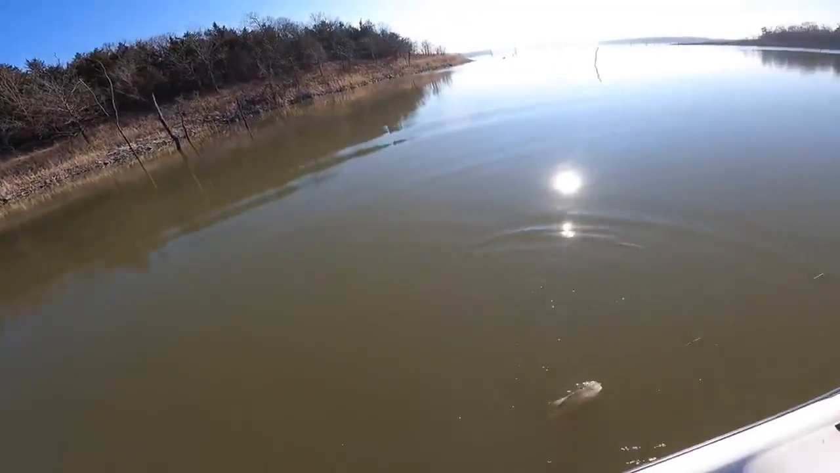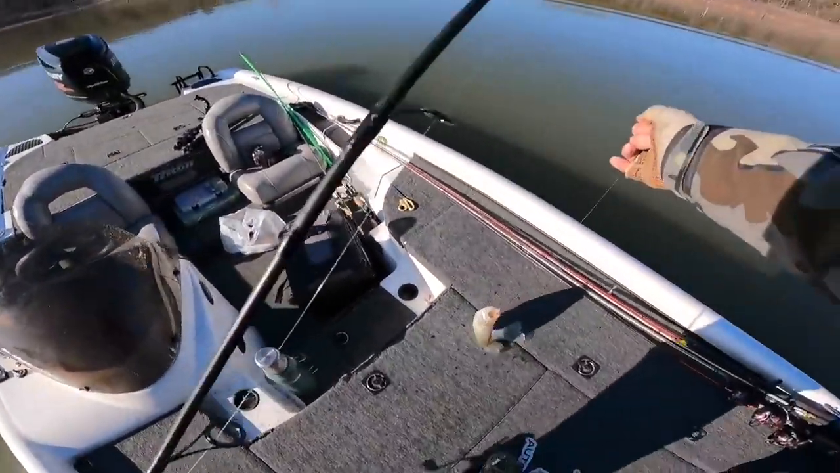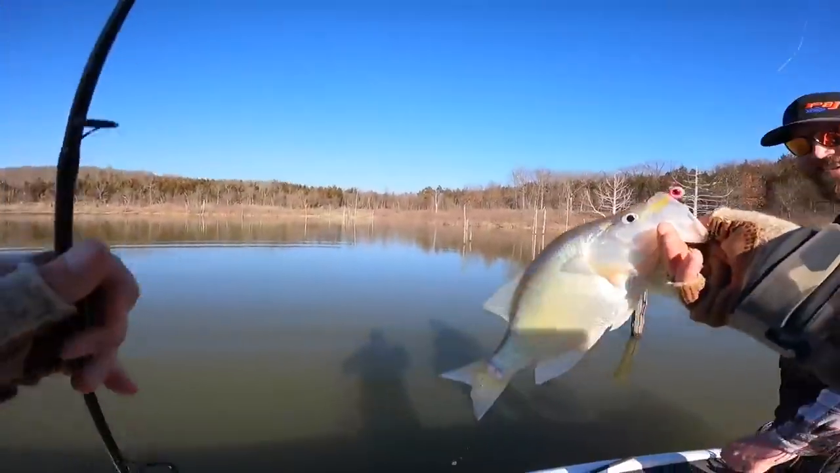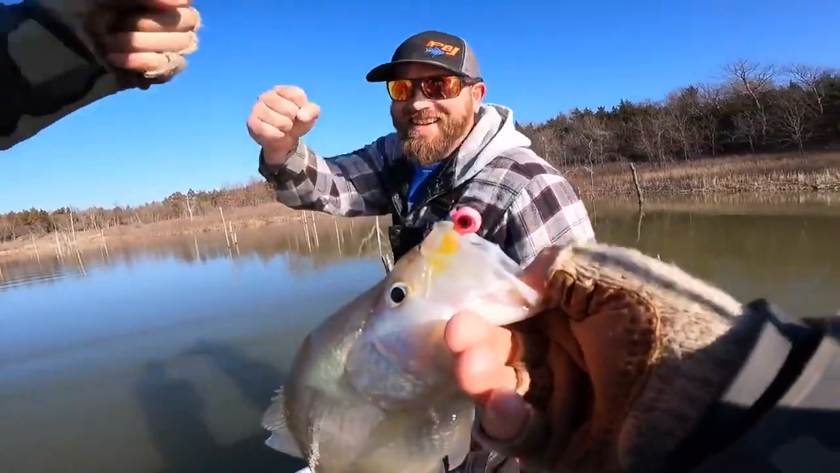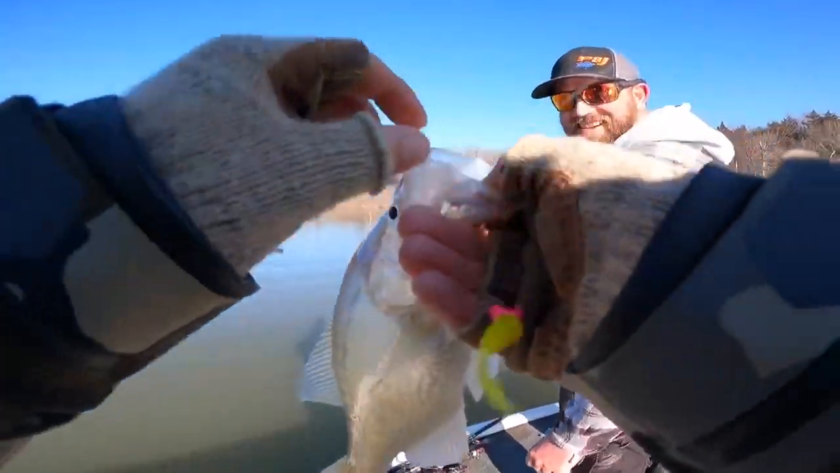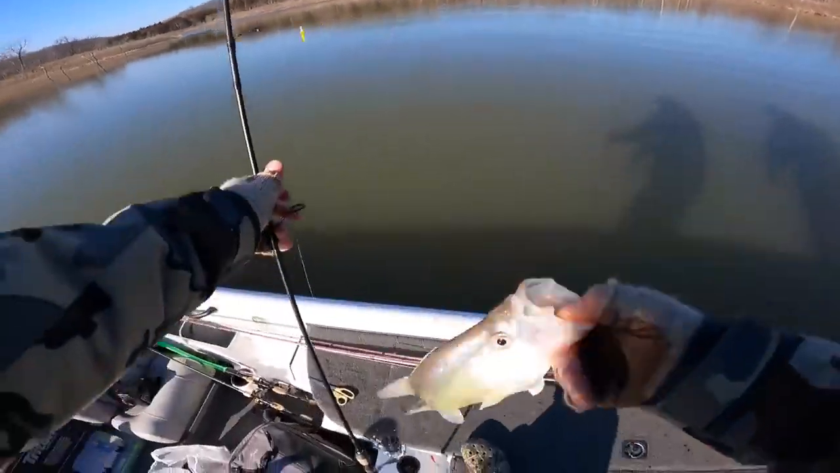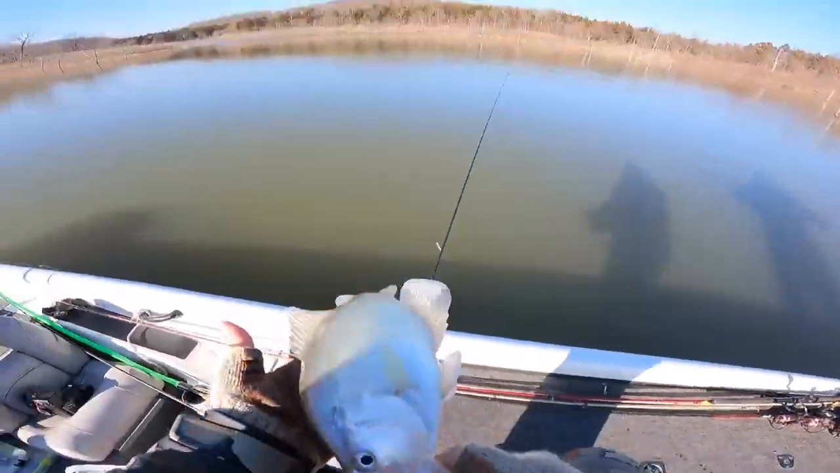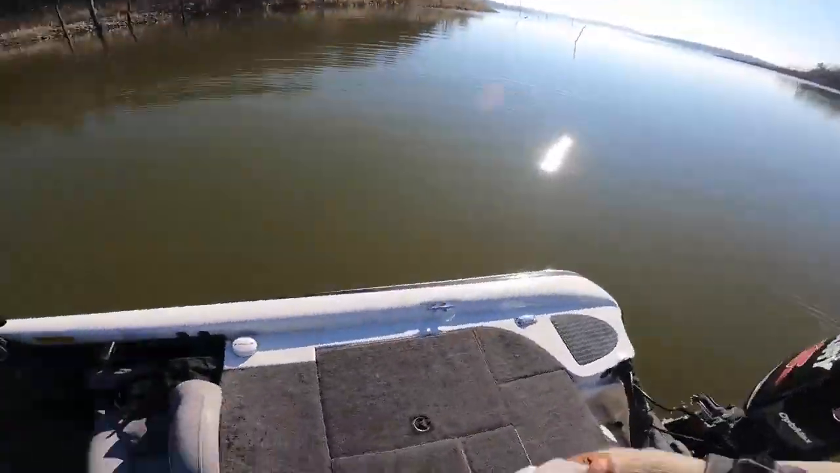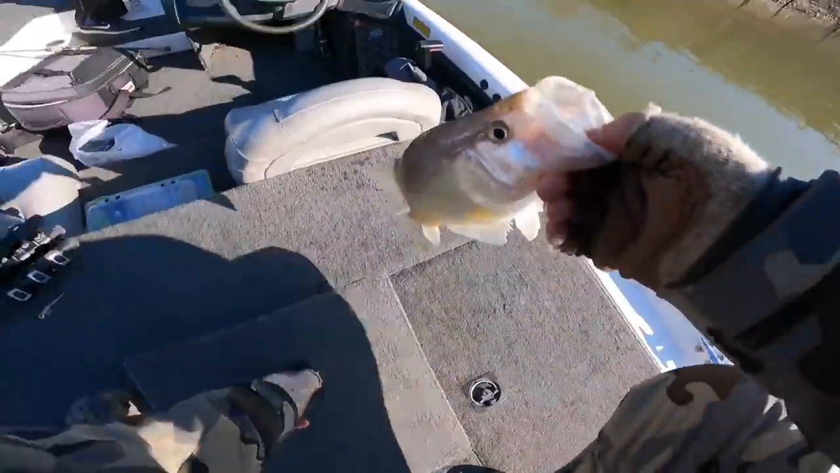Yeah, kind of floated it. Ooh, yeah, baby. Oh, awesome. Last crappie of the limit right there. Heck yeah. That is 30 bruisers in the box. Wow. Pale white crappies in the deeps. Got to love it, baby.